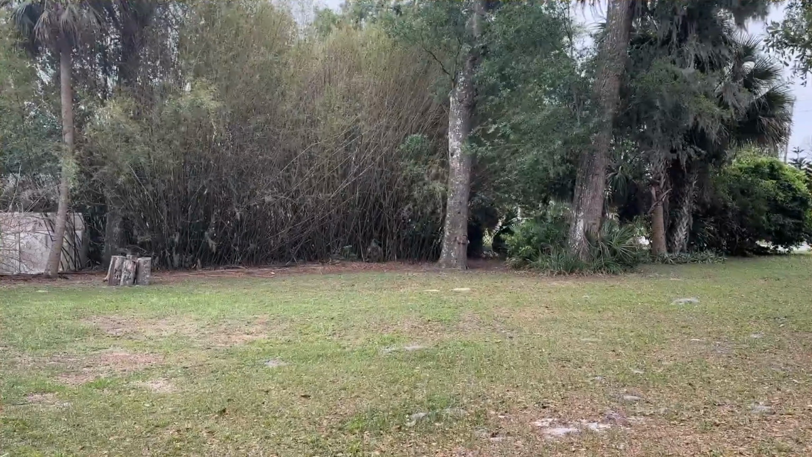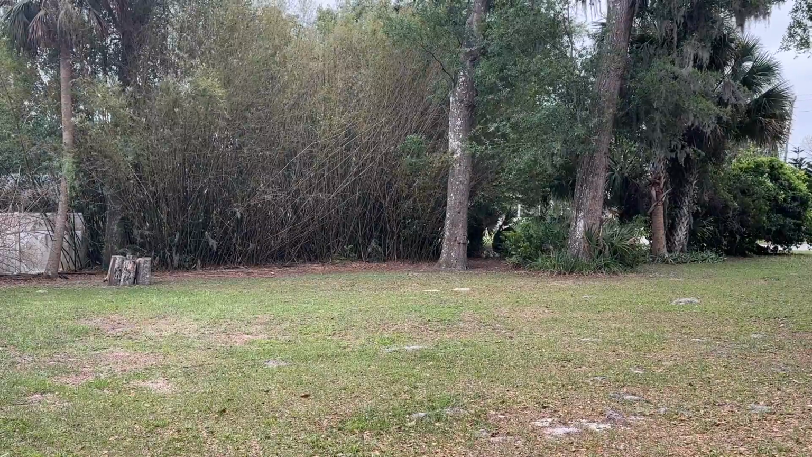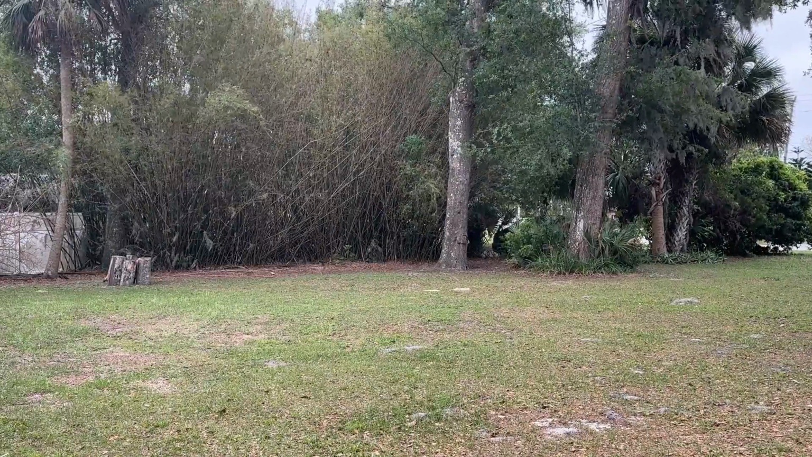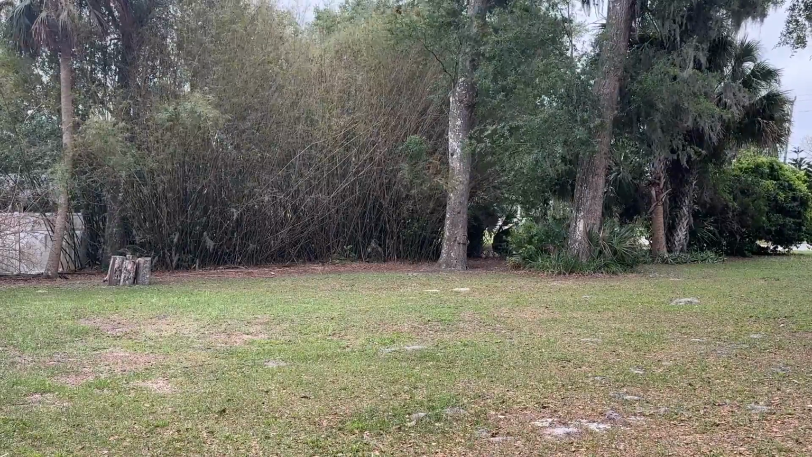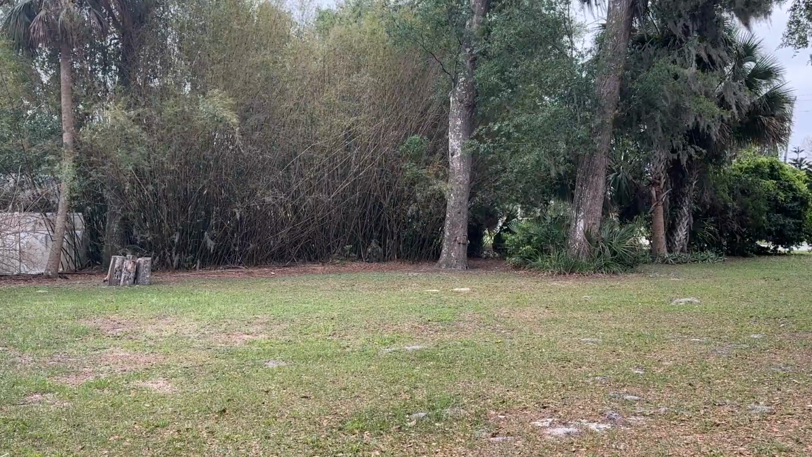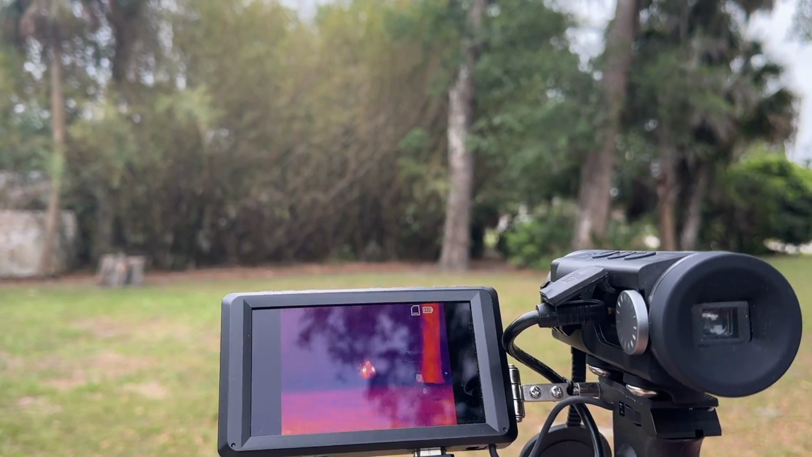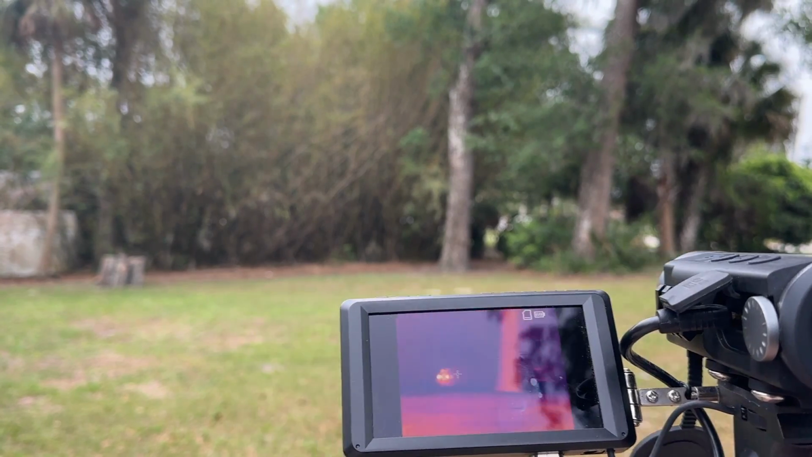So I think we're finally at the point where we're ready to show you all the difference between thermal and IR night vision. So as hard as it is to believe, we've actually found Sasquatch right here in Central Florida. And we've tracked him, and he's hiding in that stand of bamboo over there. So you probably noticed that you can barely see him with no zoom on the camera lens here at all. However, as soon as we bring out the thermal imaging, lo and behold, look what happens. There he is, just to the left of that oak tree.